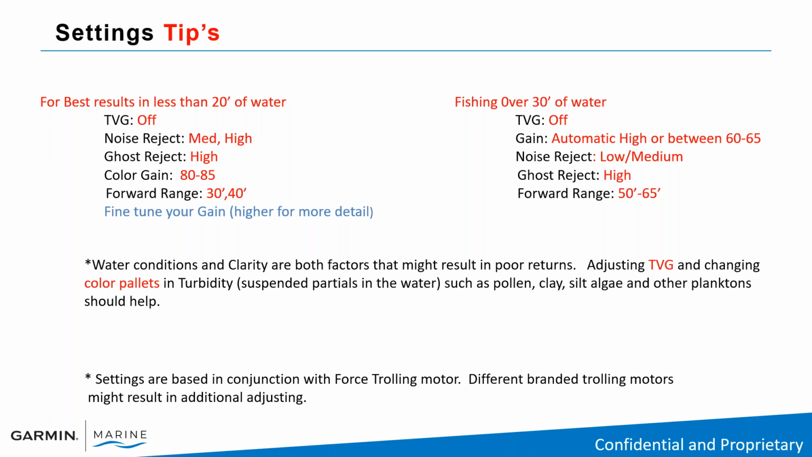That plays a huge role in the picture quality of LiveScope. Water condition and clarity are both factors that might result in poor returns. So adjusting TVGs or changing the color palettes might help. So if you're in a heavy silted area, algae, clay, pollen, now, first of the year, pollen blooms, pollen's on the water, a lot of plankton in the water, you are going to have to make adjustments.